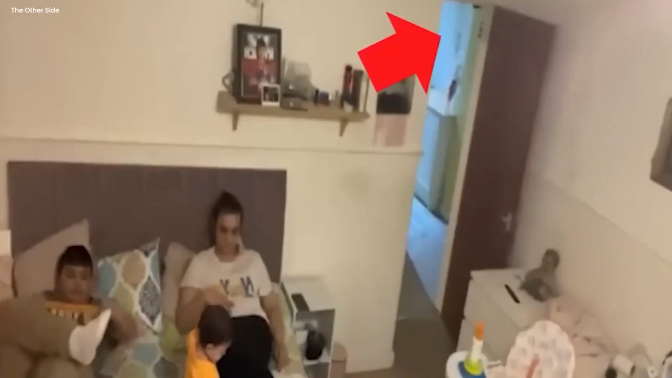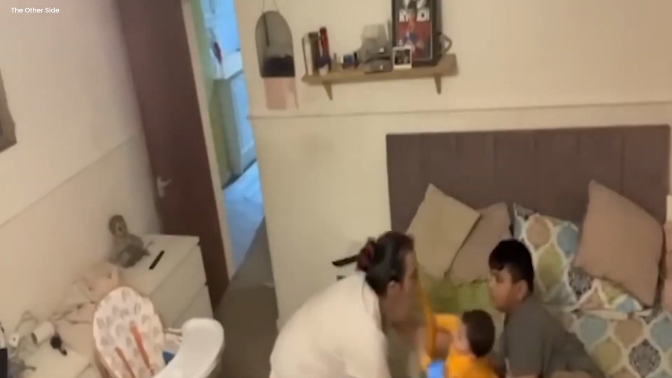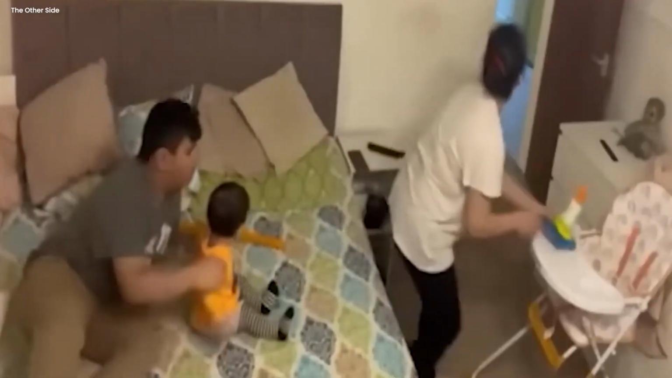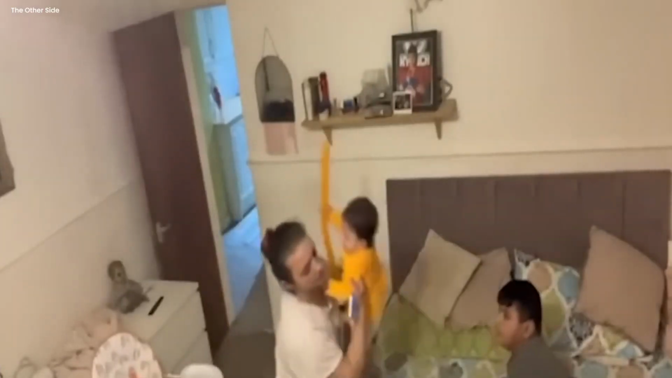Strange apartment. Another footage of the same apartment reveals some paranormal activities. The mother and her two children are sitting on the bed peacefully, when suddenly the feeder placed on the nearby baby seat falls to the ground on its own. The mother, confused, gets up to pick it back up when she suddenly looks up and notices a dark figure peering from the stairs. She is horrified and picks her baby up.